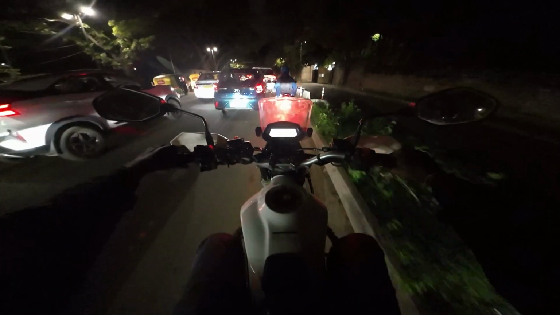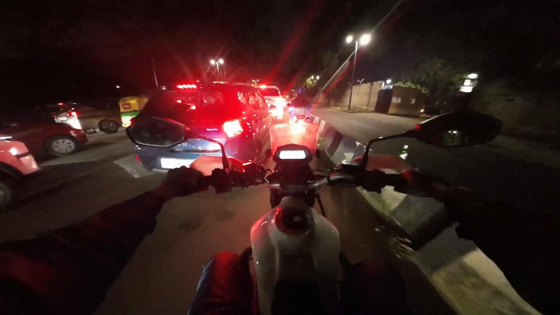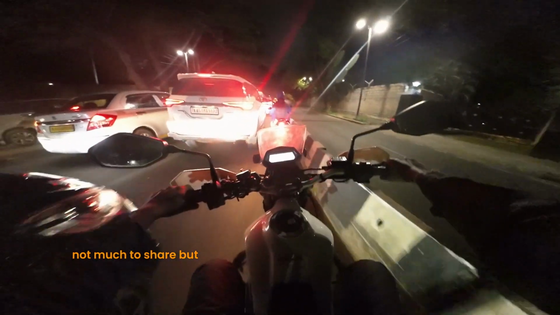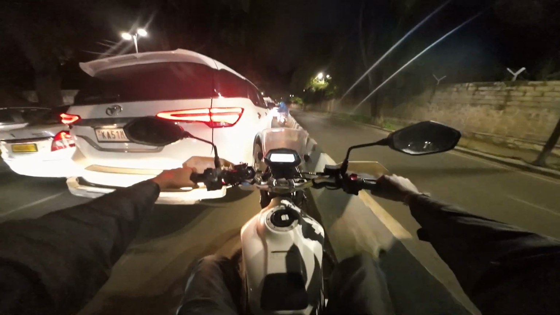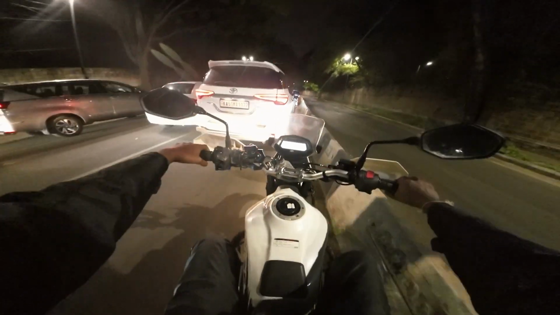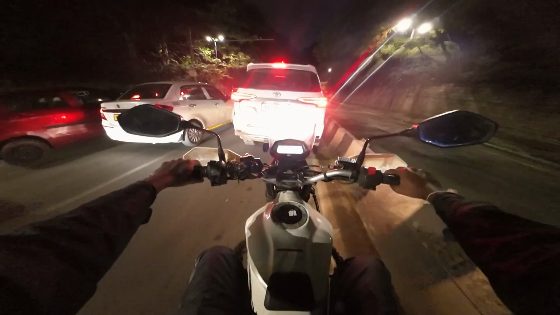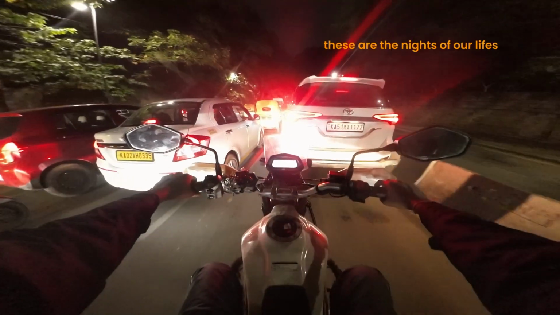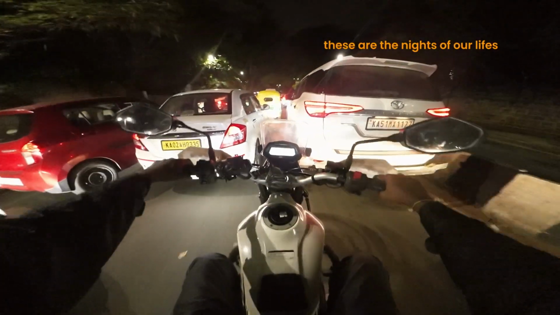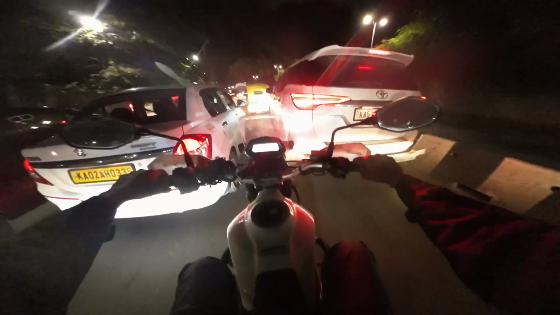The streetlights hum like tired bees. A breeze whispers secrets through the trees. Wheels spinning, time stands still.